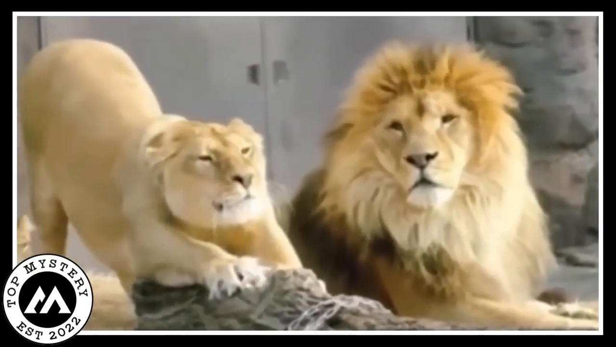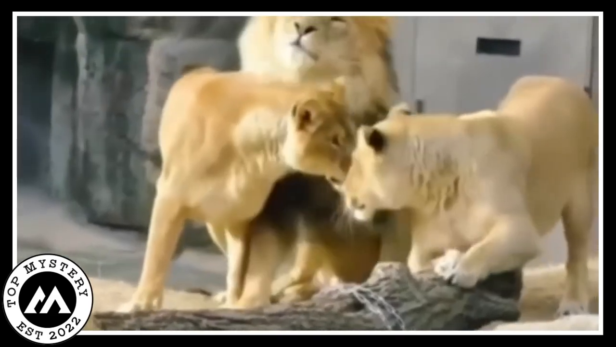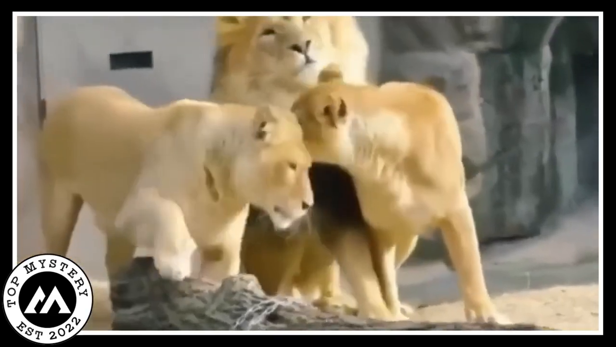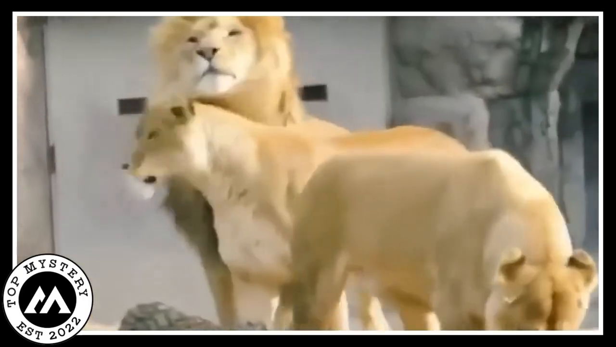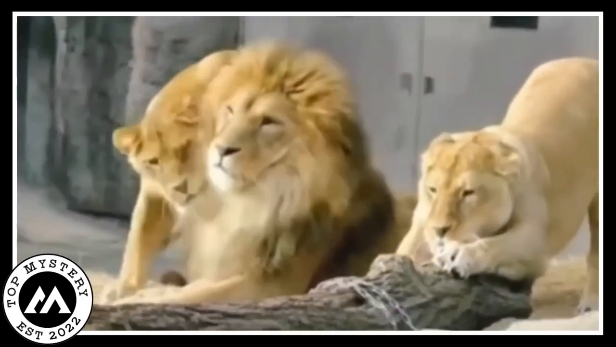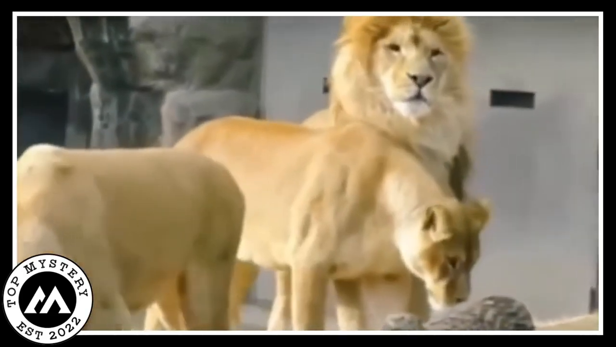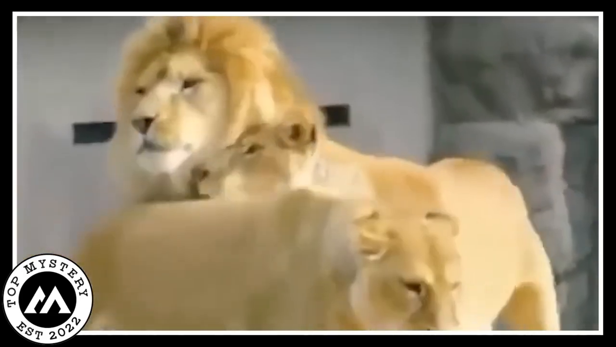One of them decides to cozy up to the lion, and boom! The other lioness shoots them this look of pure jealousy. It's like animal drama at its finest, and surprisingly relatable. What got me was how the jealous lioness wore her emotions on her furry face. That classic, "I wish I was getting attention too" expression.